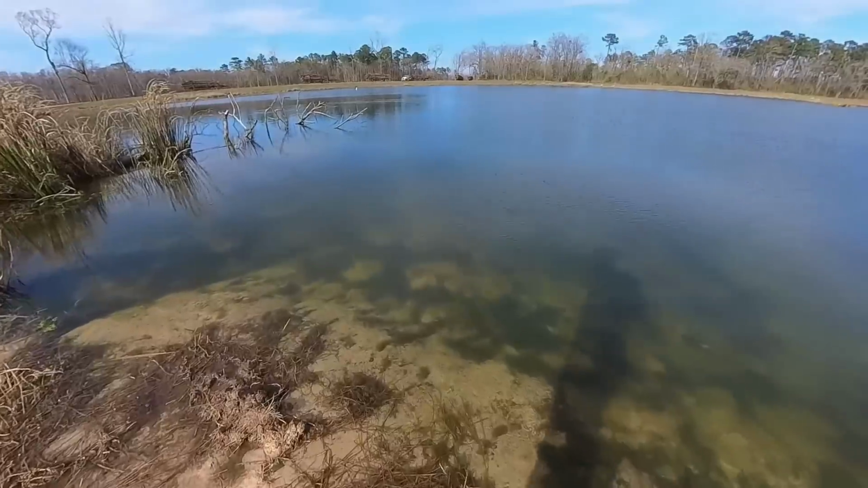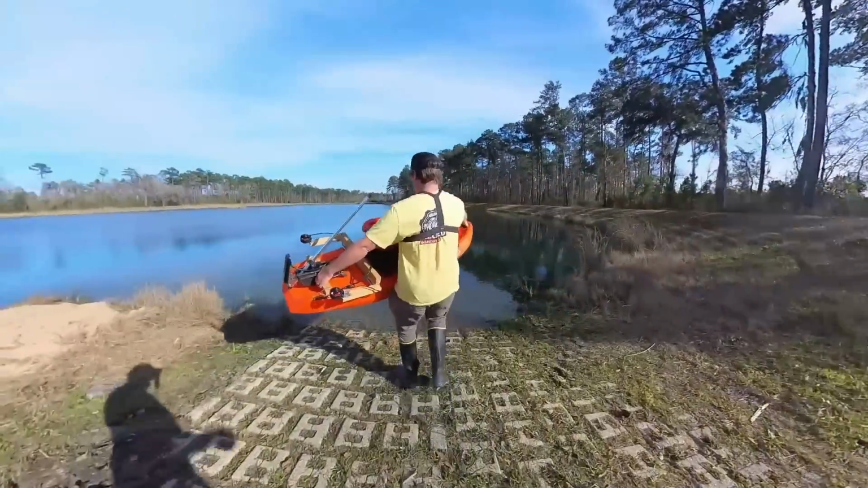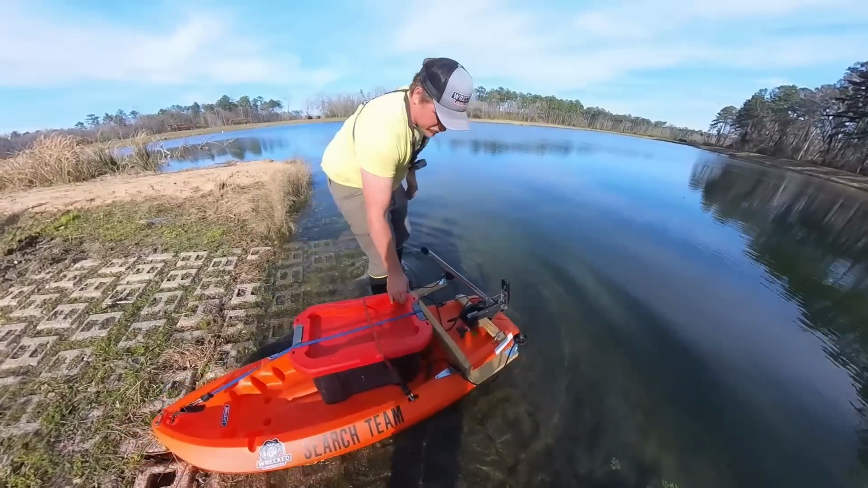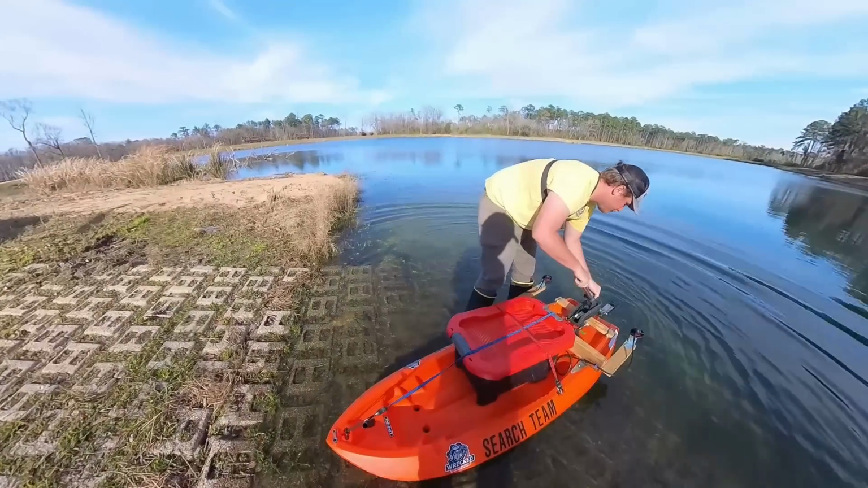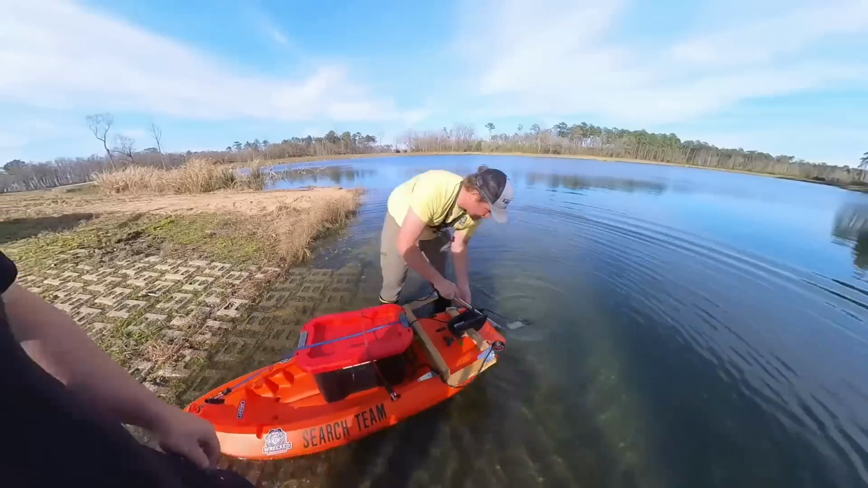Man, look at all the minnows. It is really clear. You can actually see the gators. Apparently, once again, there are alligators in here. But apparently there are alligators everywhere. I didn't know that. I also didn't expect it to be 80 degrees.